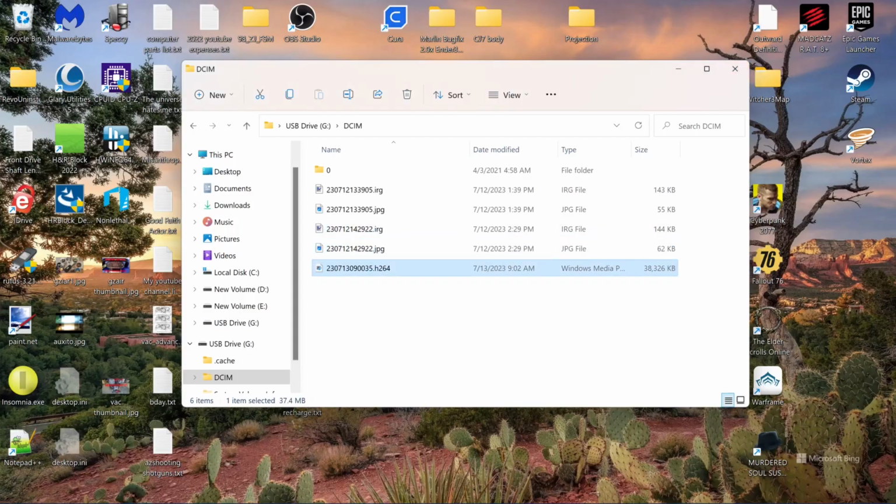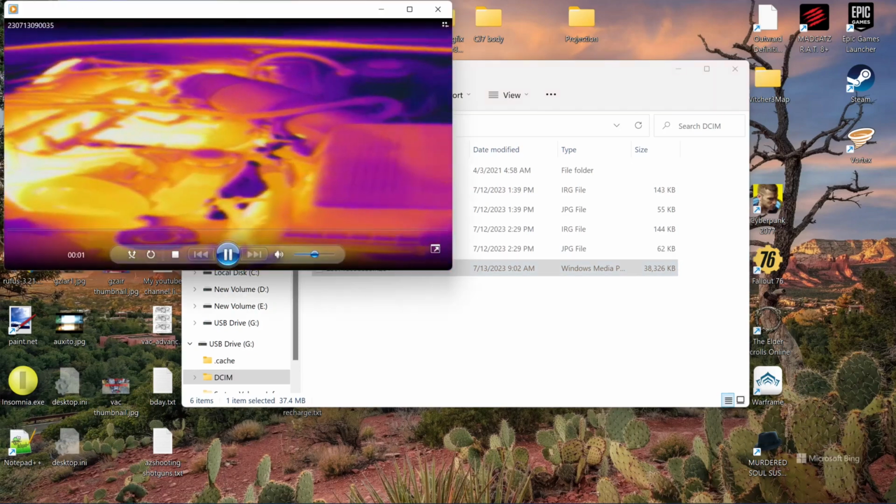Now, as I said, this is an H.264. Any MP4 player will open it. You may have to associate it, and you can also just change the extension to .mp4, and it should open it. And it might be the easiest way to do it.